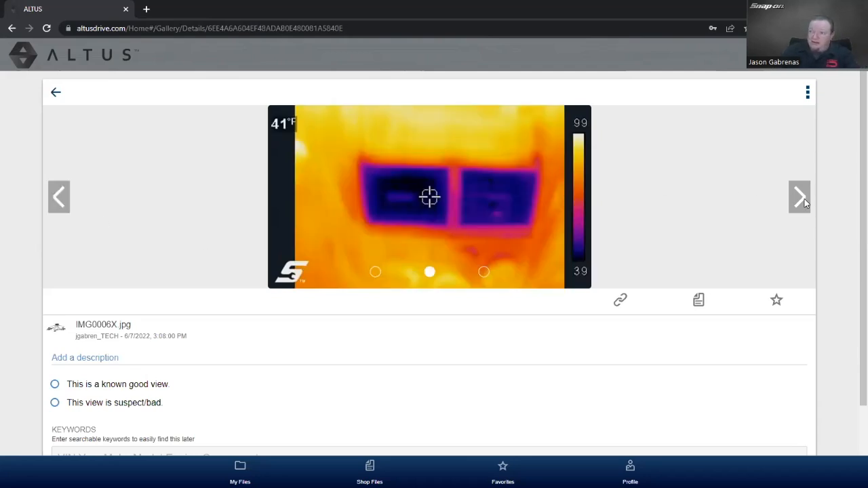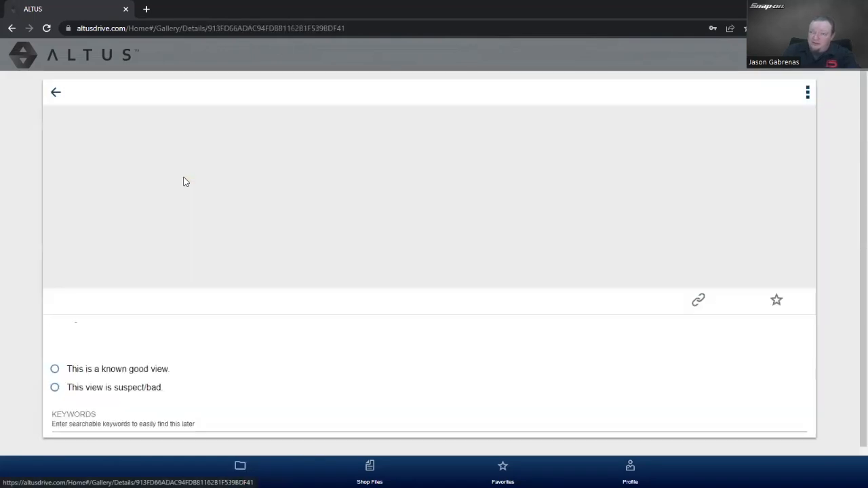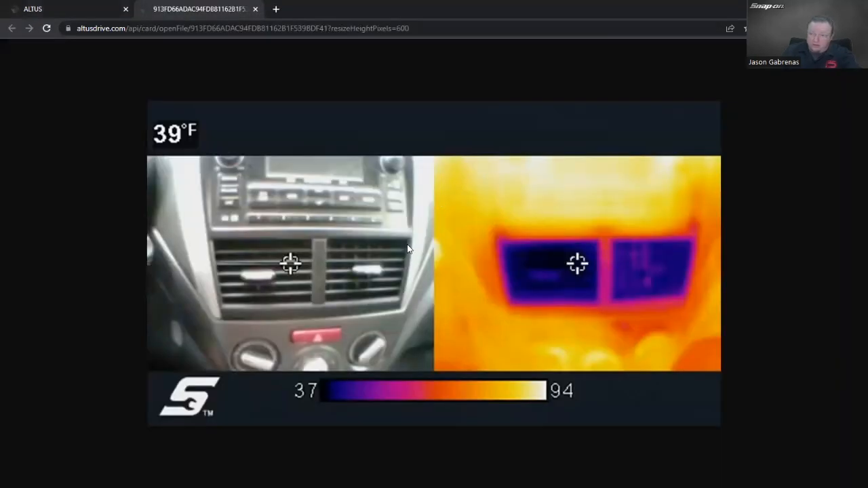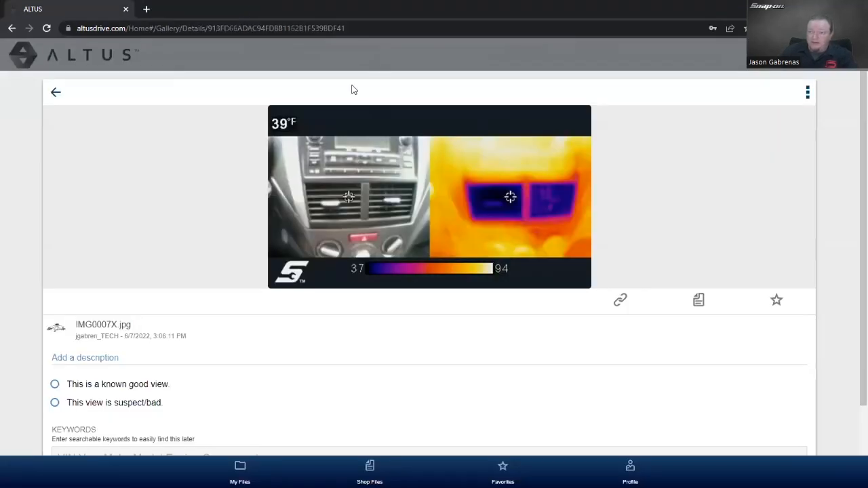I can see that. And the customer, when you send it to them, they can cycle through these 3 different views as well. And then the last one's going to be a side-by-side of that same thing. So that's another advantage you could use. Have the visual picture on the left and then the match with the thermal signature on the right-hand side and see how they line up, see how they work together. So that would be another handy thing to use for a customer. You can see it's 39 degrees right smack dab in the middle of the vent right there. AC was blowing nice and cool today. No complaints about the AC.